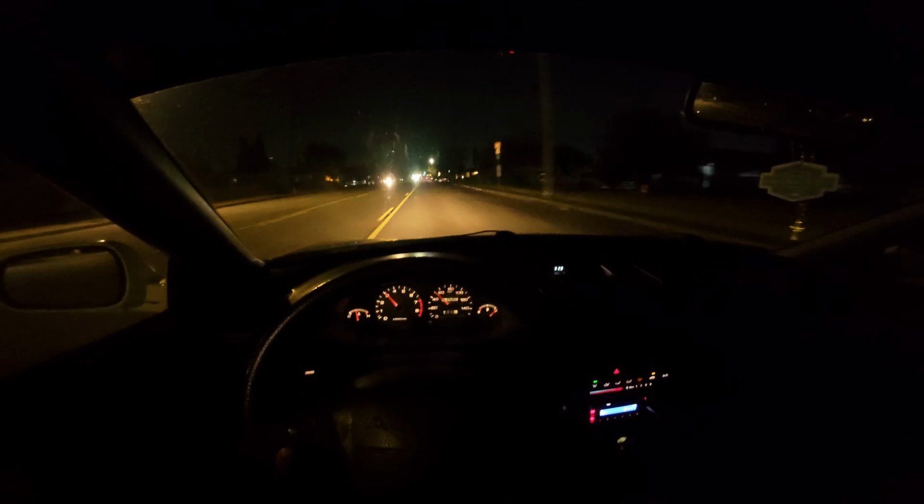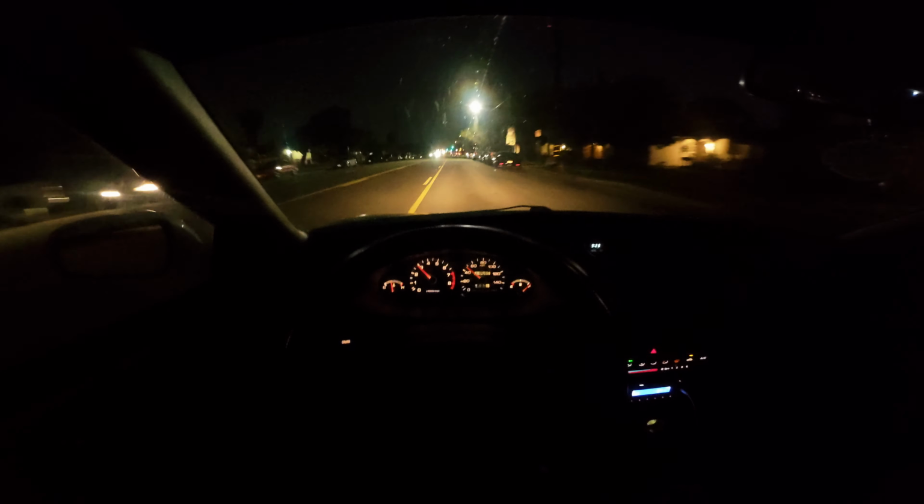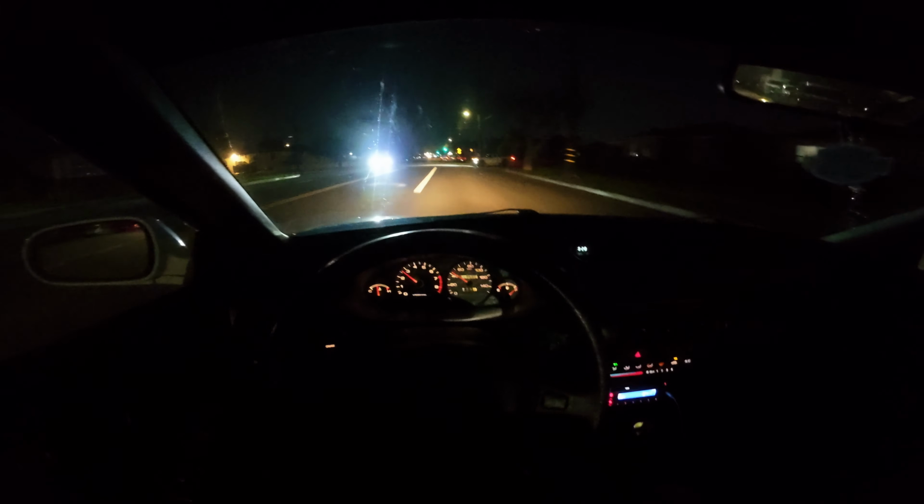That little road is fun though. If you push it and there's no one in front of you, bro, oh my gosh. That shit was nice.